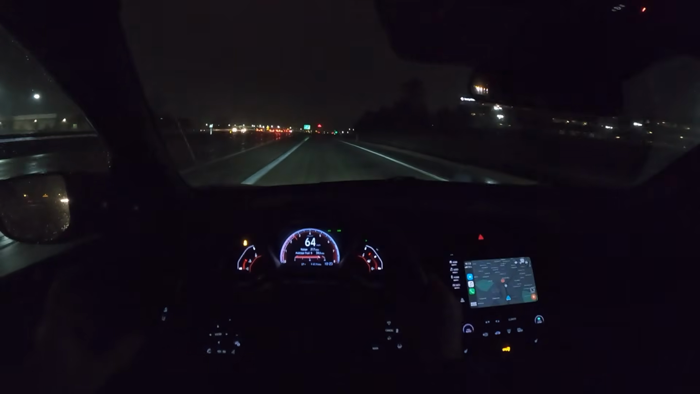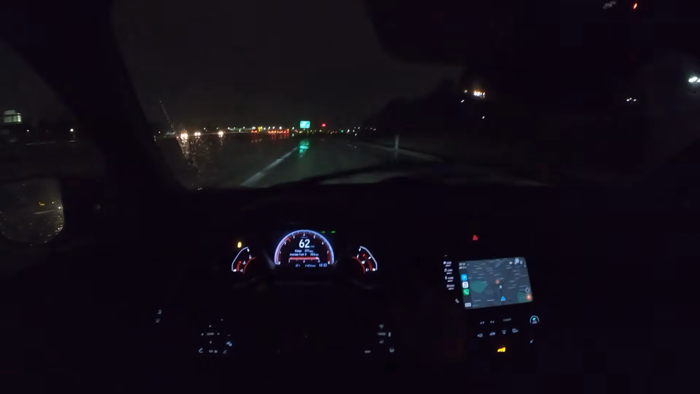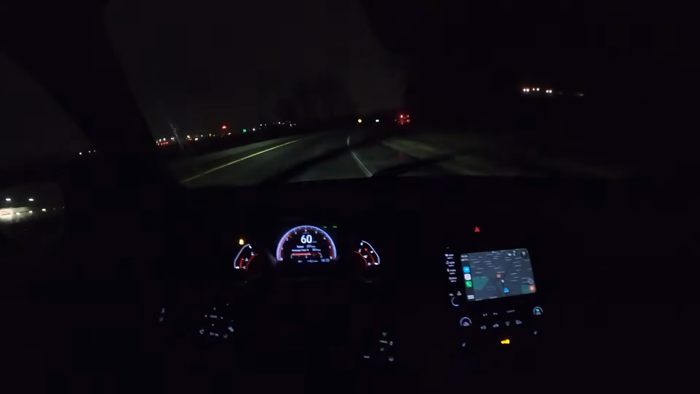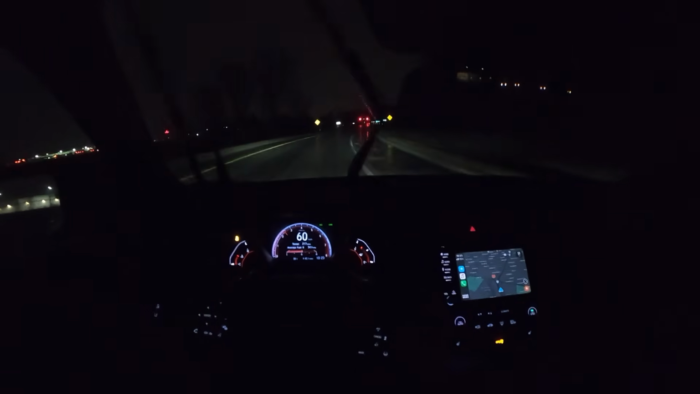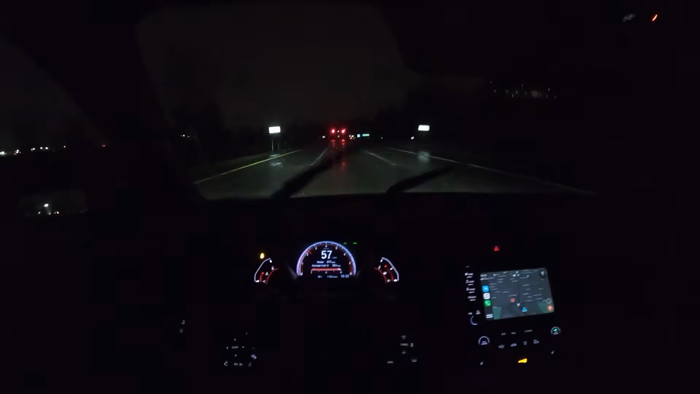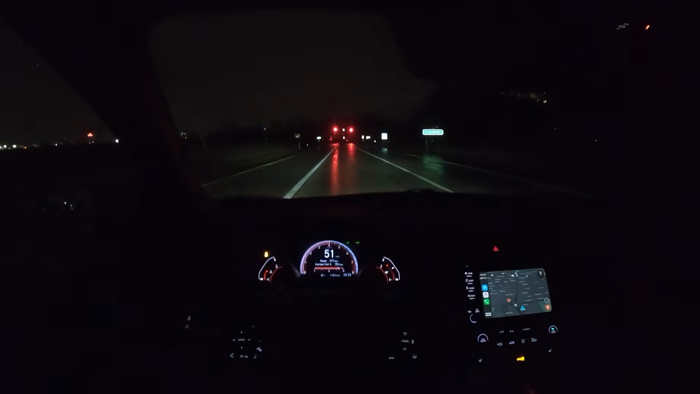And if you've ever driven Road America in the wet, it's a disaster. It is so sketchy. There's a lot of oil and grease on the track, and it just turns into a skating rink. So I was a little bit curious tonight how this Si does on all-season tires in the wet, and it's 38 degrees tonight. It's the same temperature. It does great. It feels awesome.